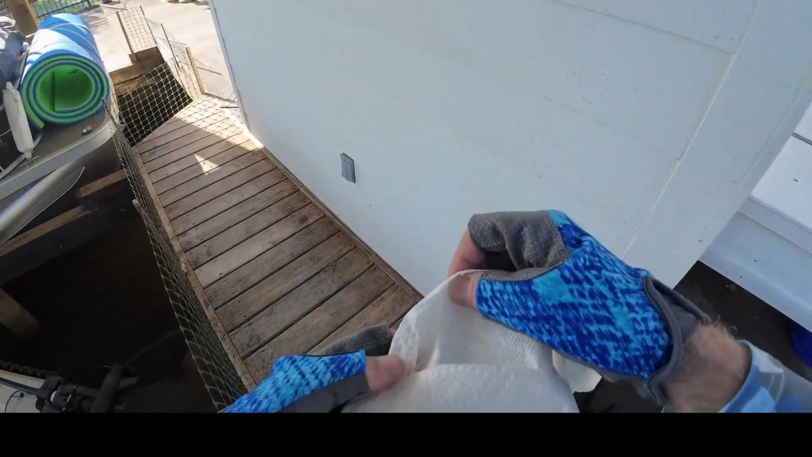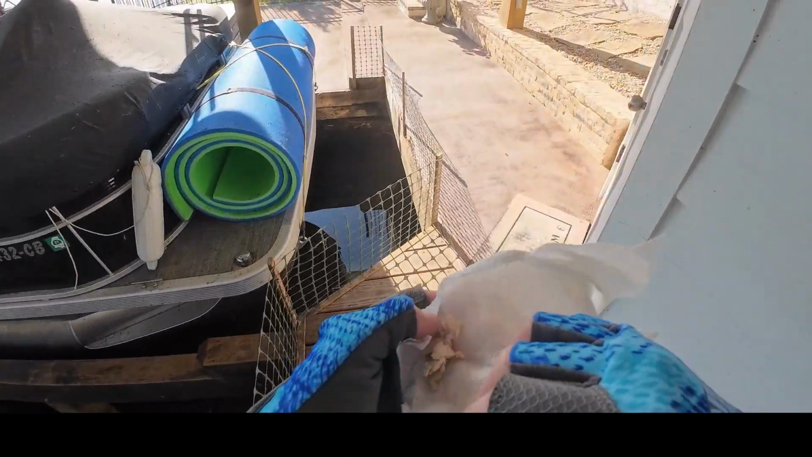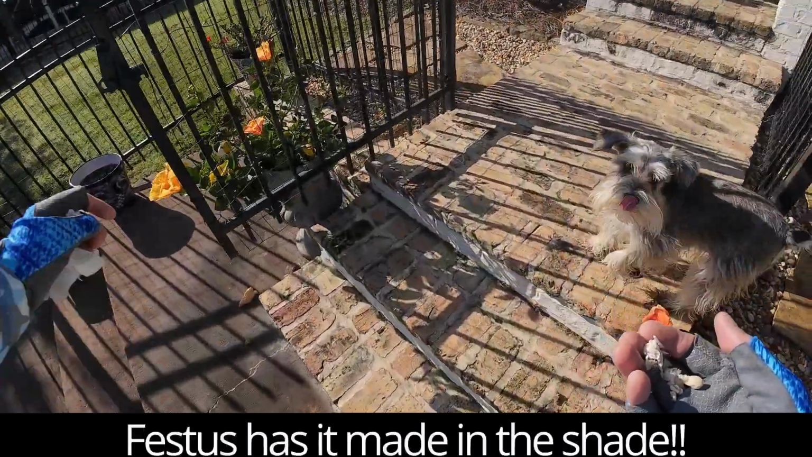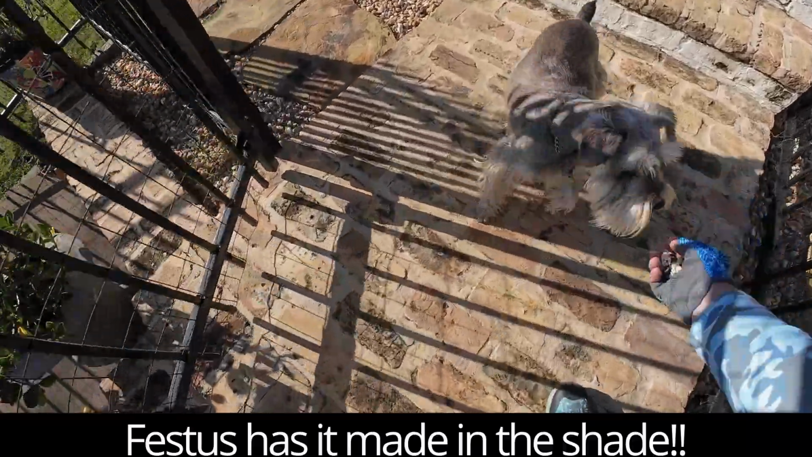So now the next step is I give Festus a little treat. He's very disappointed he can't go with me. There you go. There's some chicken.